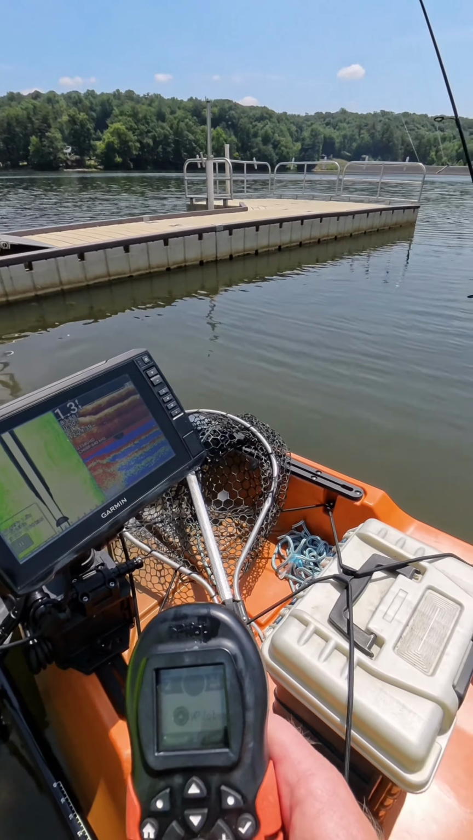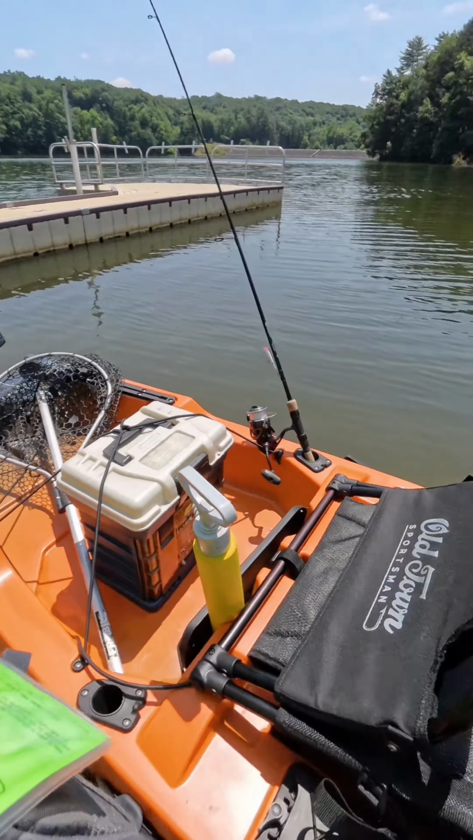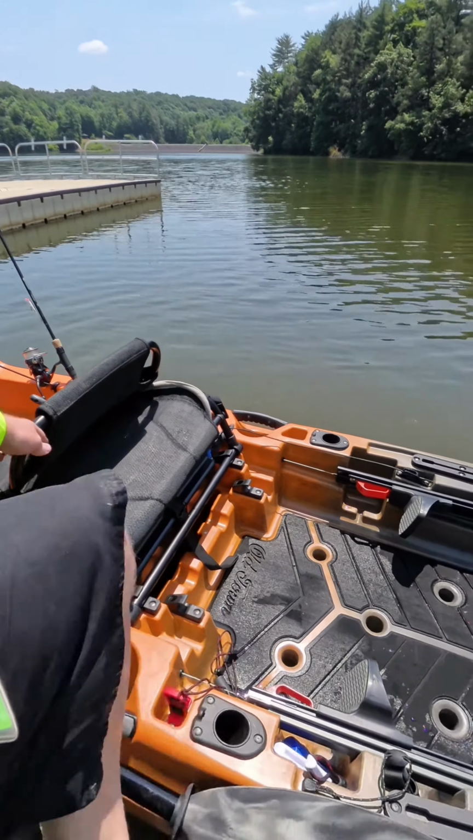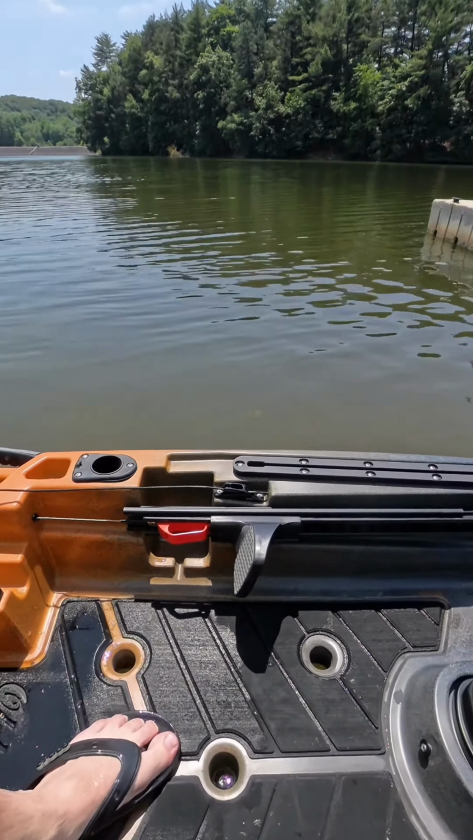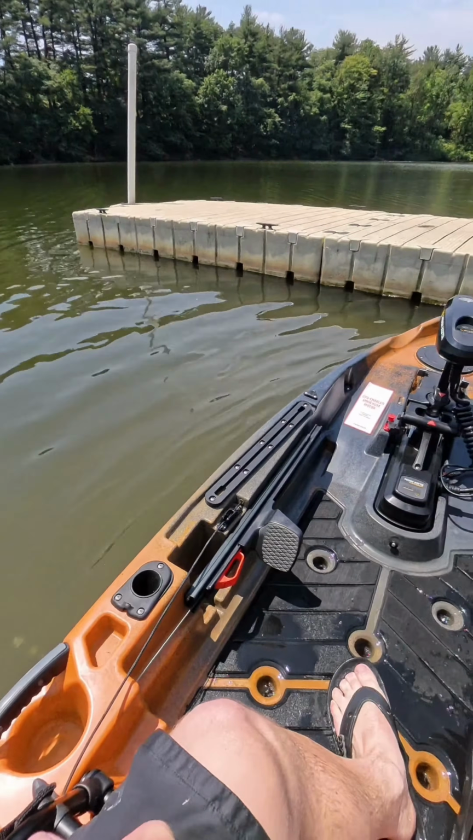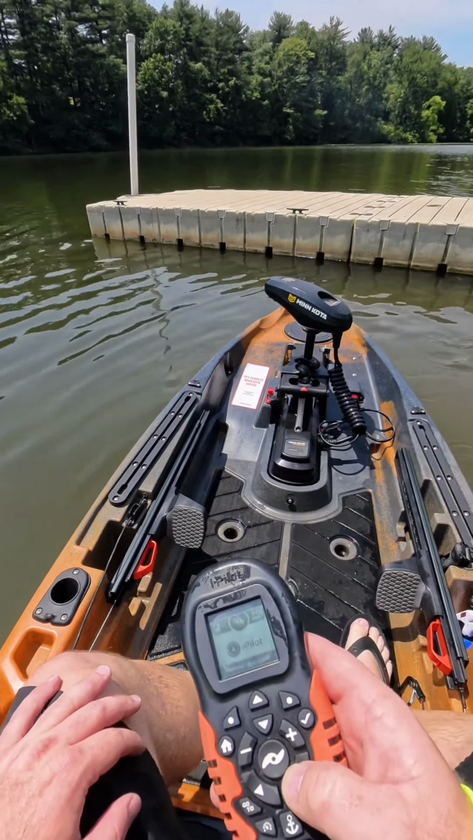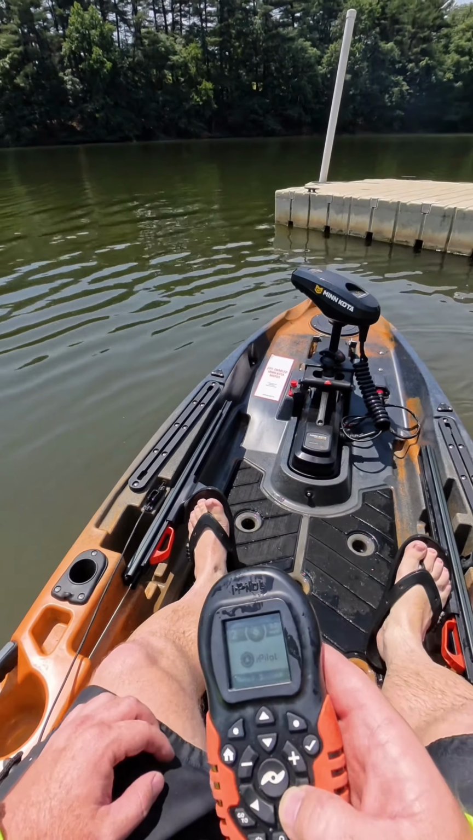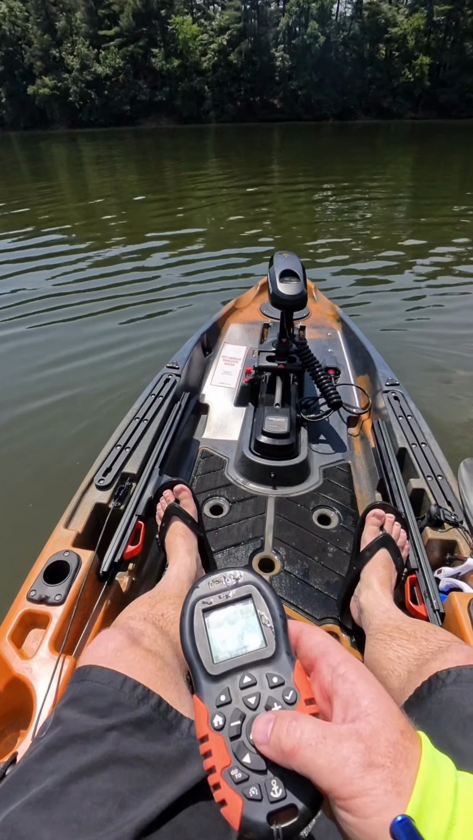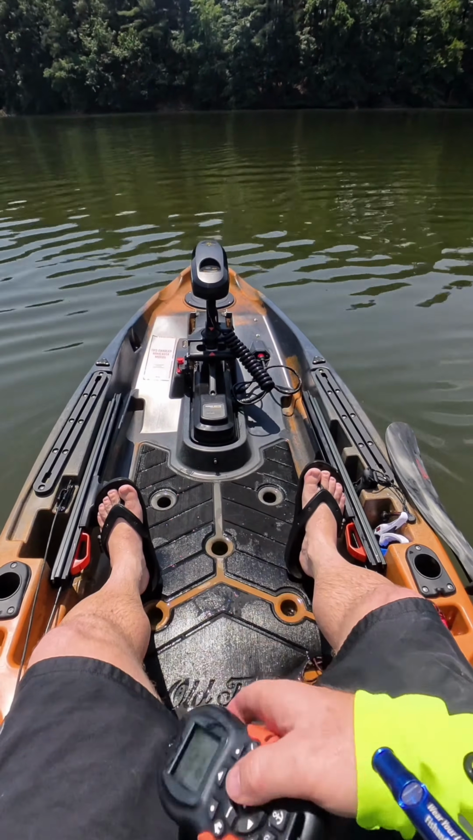So the difference between off and on. Let me get out on the water and test this out. I think it's just too shallow to tell.